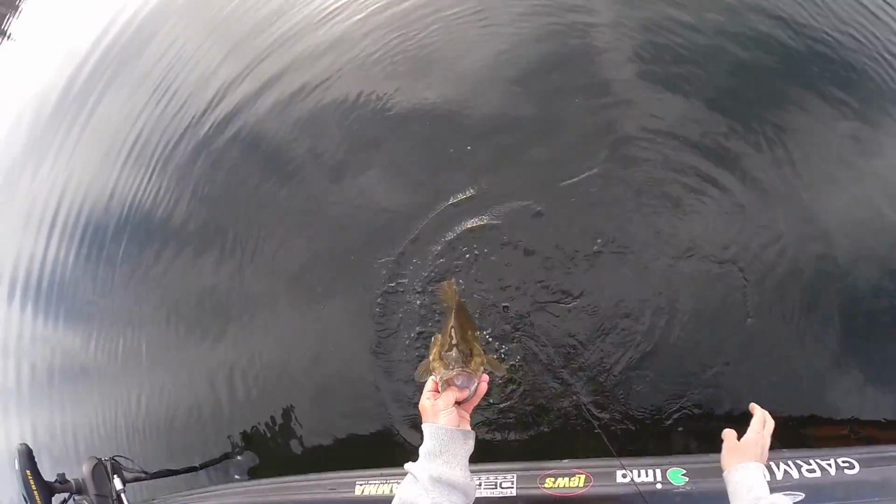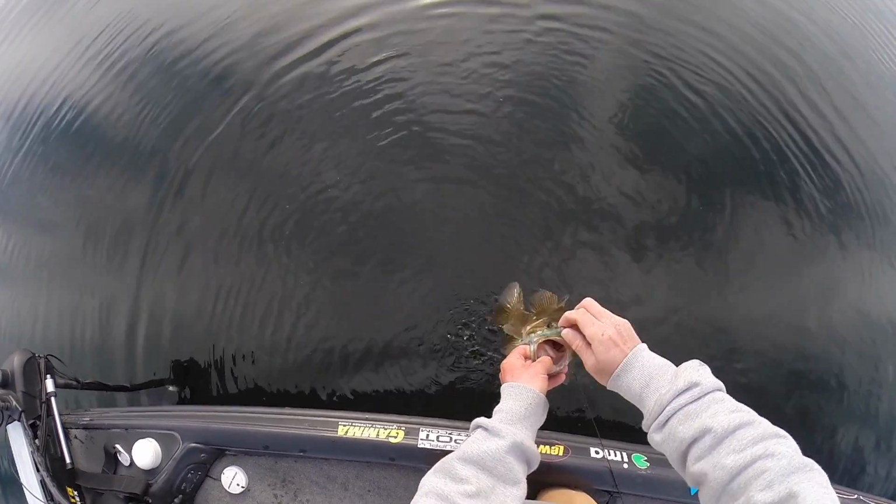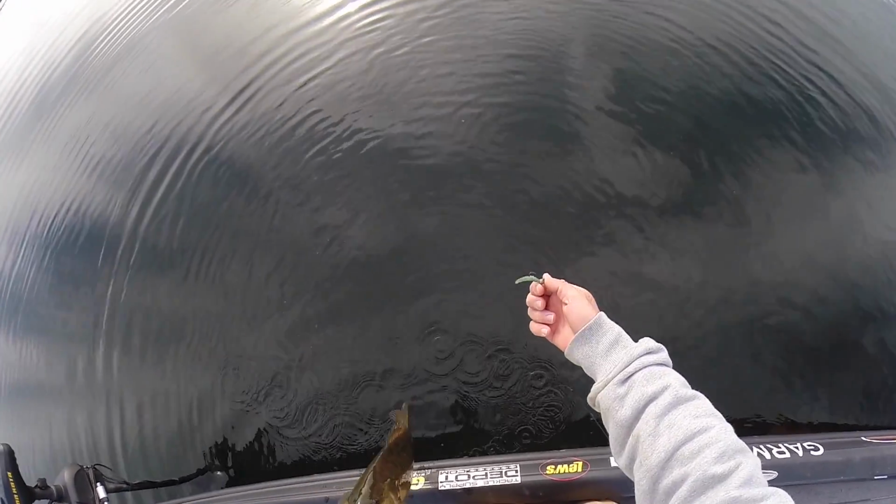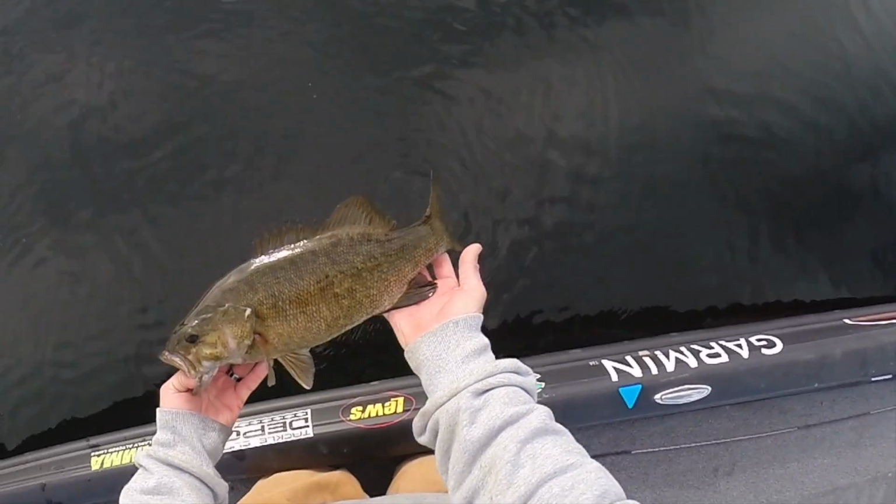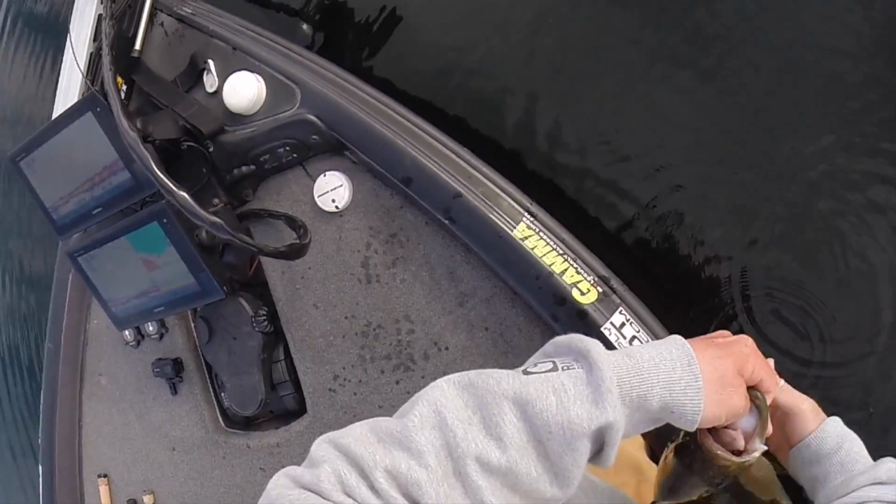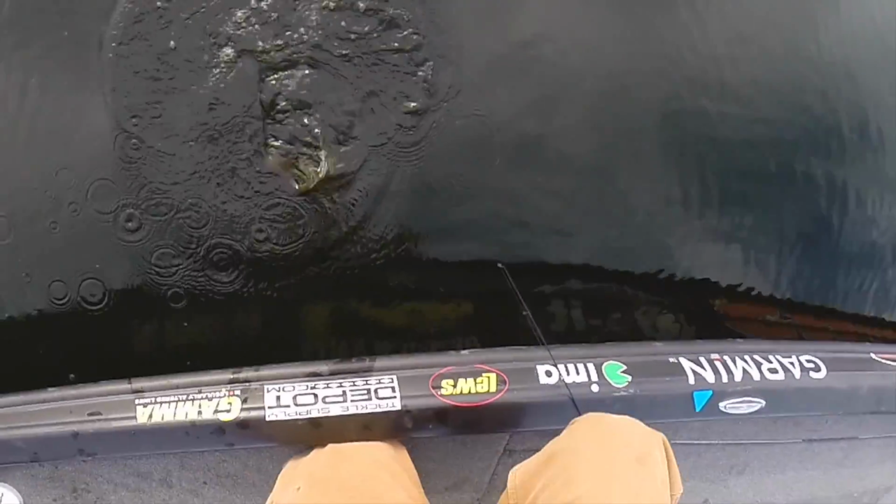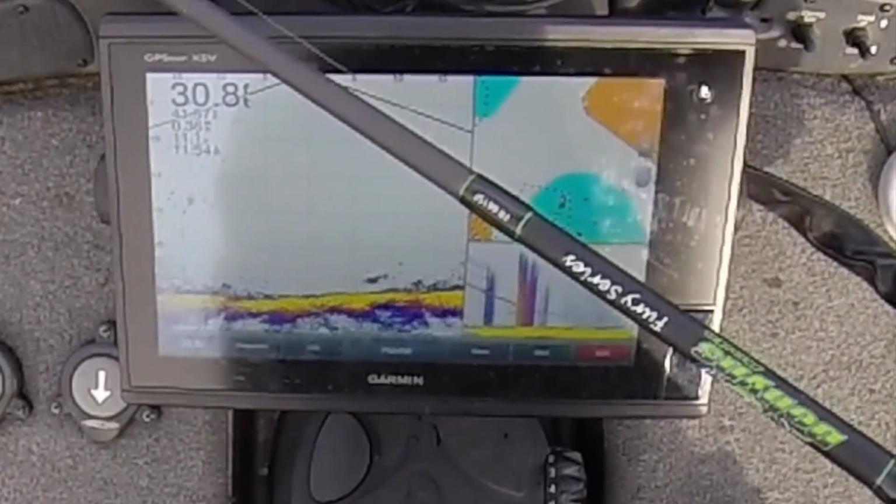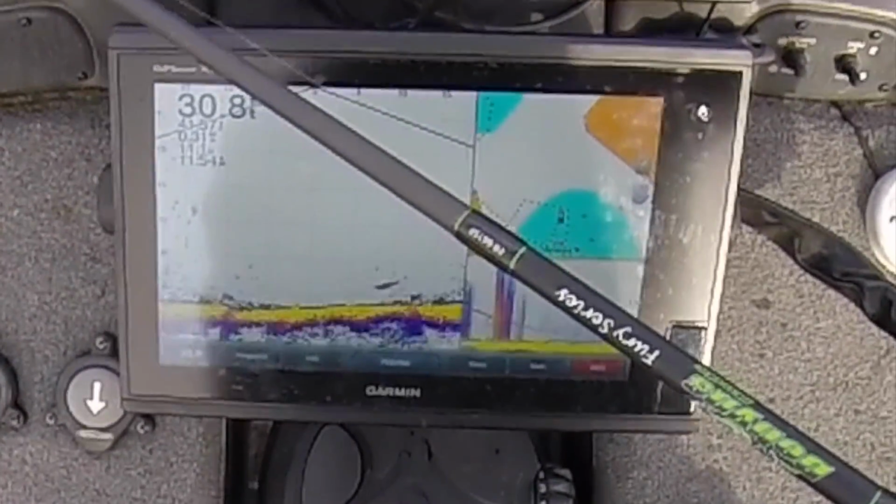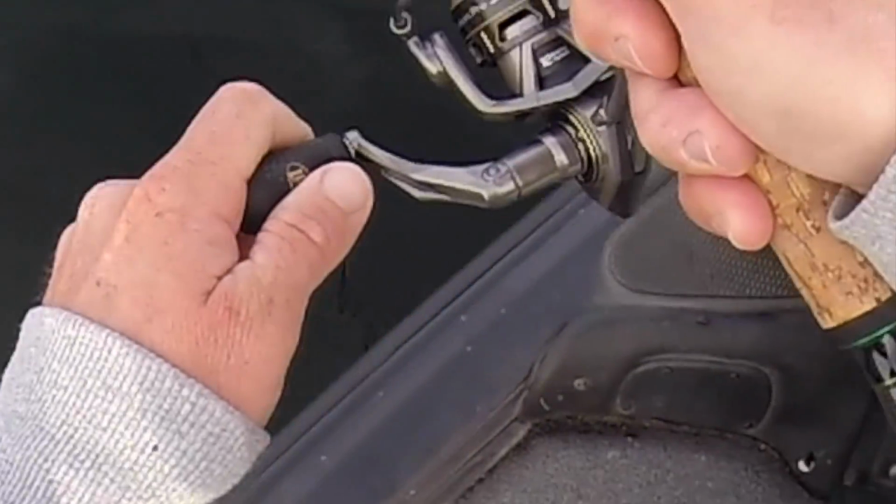There we go. And that's hooked where he should be. Little light wire jig, 3-inch bubbling shaker, and a nice smallmouth. Here we go. Big one coming up. Big one coming up. Got him. Oh man, that's a big one.